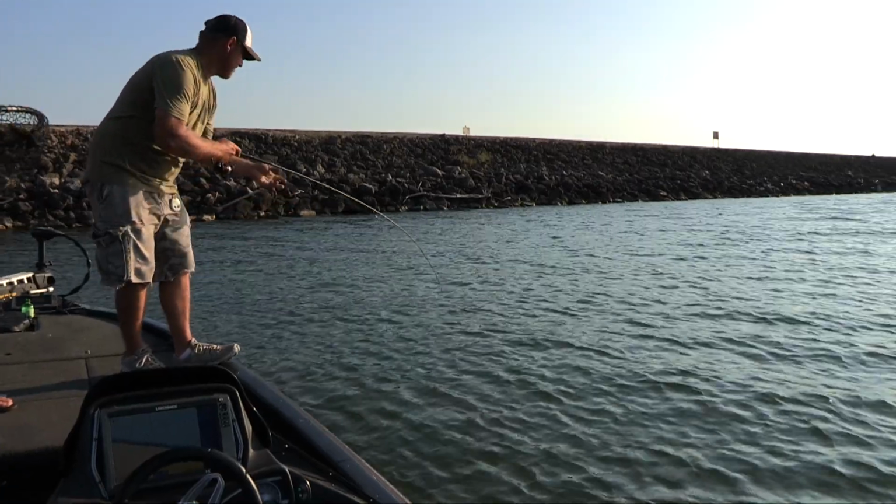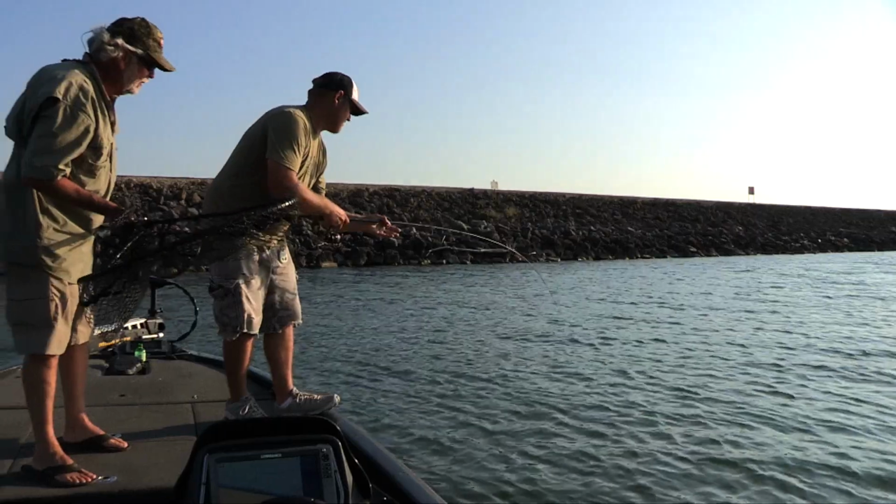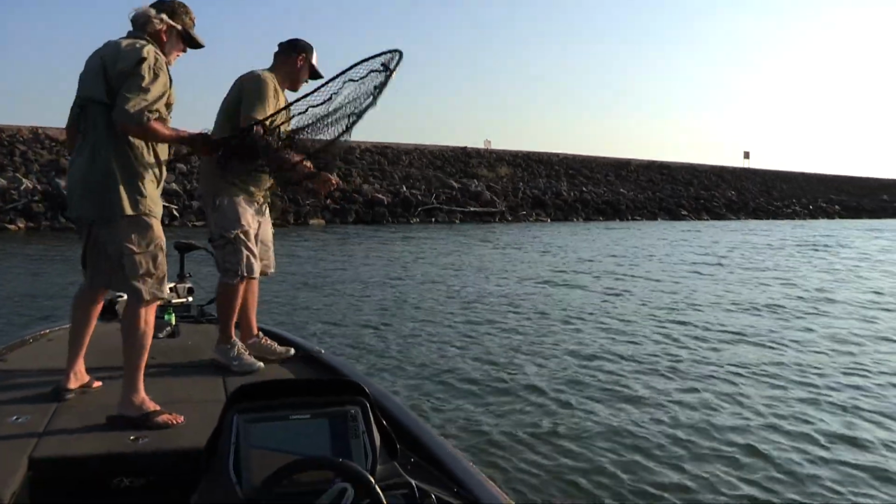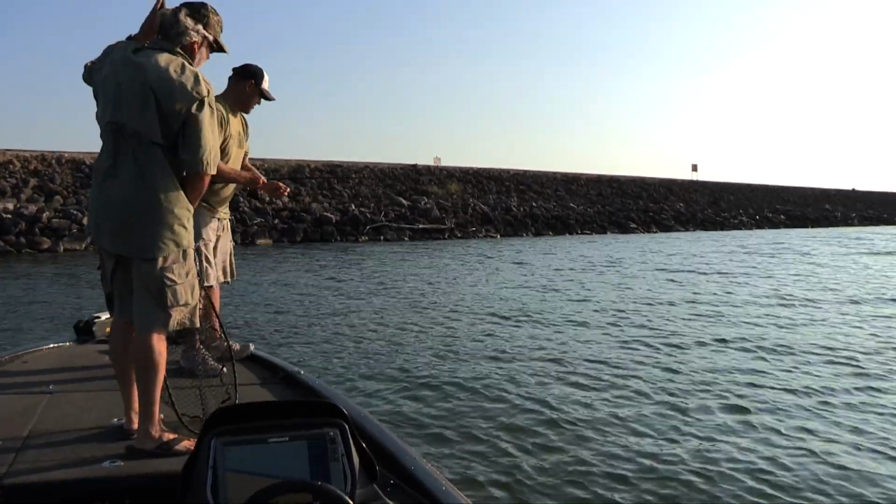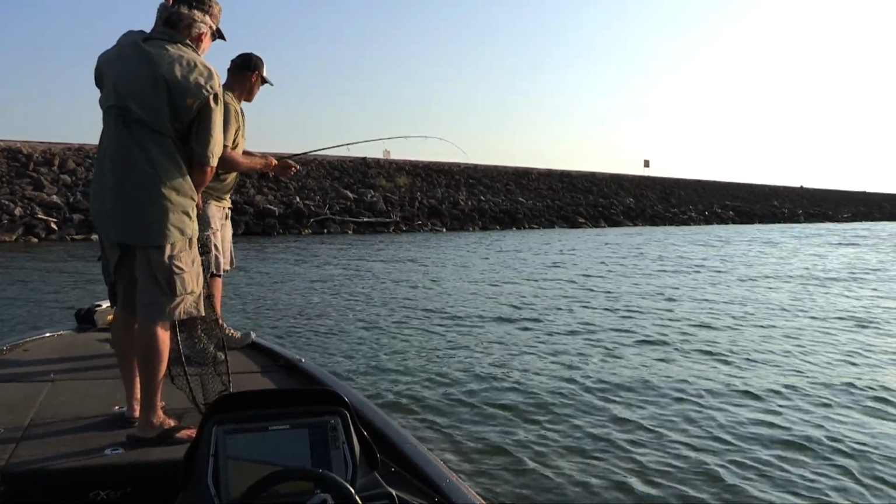We've been fighting this fish for over 4 minutes now, without any signs of her giving up. But one thing I've learned over playing this game so long is getting in a hurry in the heat of the moment rarely works out the way you want it to. And the same thing goes for coyotes.